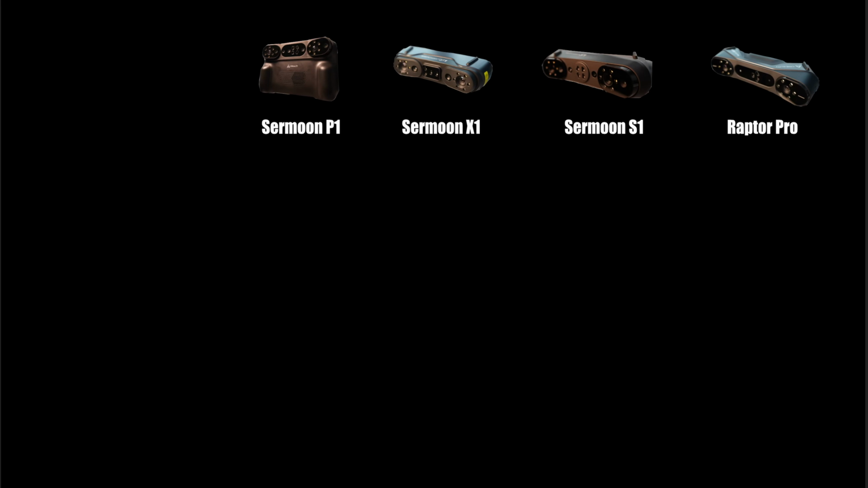Okay, let's compare these 4 scanners. Raptor Pro is the cheapest at $1,899, the cheapest cross-line laser from Creality, and the most expensive one will be the Sermoon X1 at $5,999. These 4 can complete the full body car scan with the same quality of the scan. To be able to do this through mobile scanning, you need to purchase the Wi-Fi bridge.